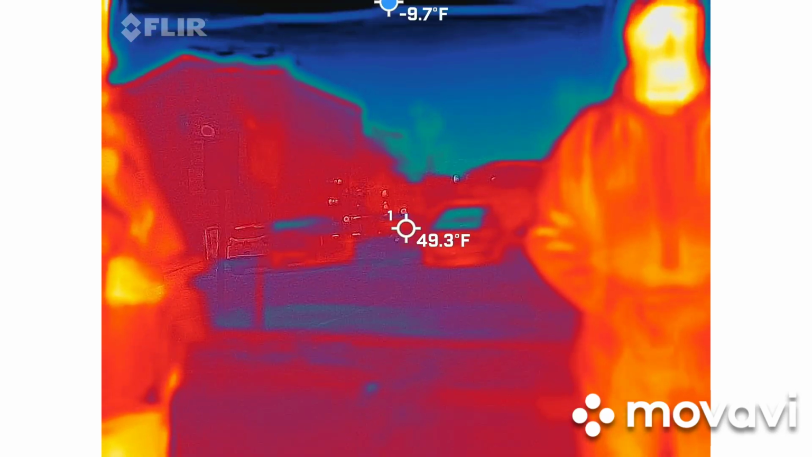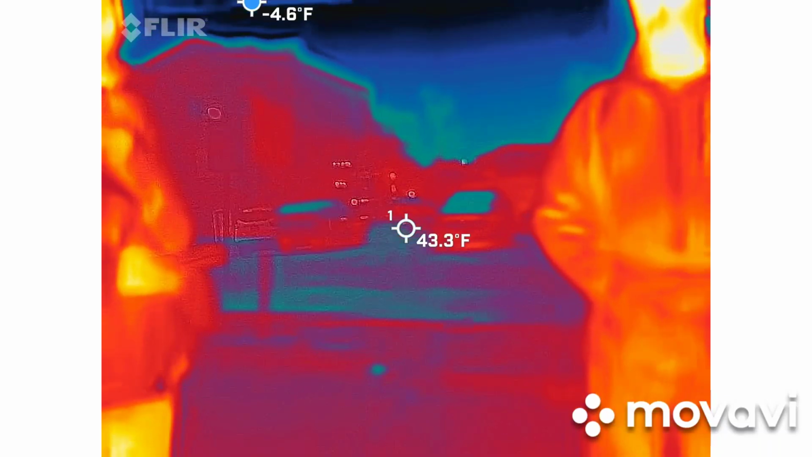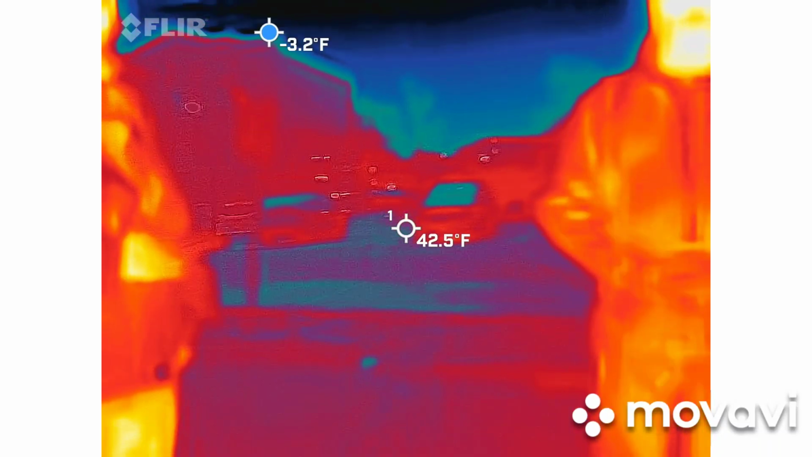You guys have been around town for a few days. You've probably seen the word indigo a few times. Indigo is a plant that makes blue dye that makes our blue jeans blue. That's how we use it today.